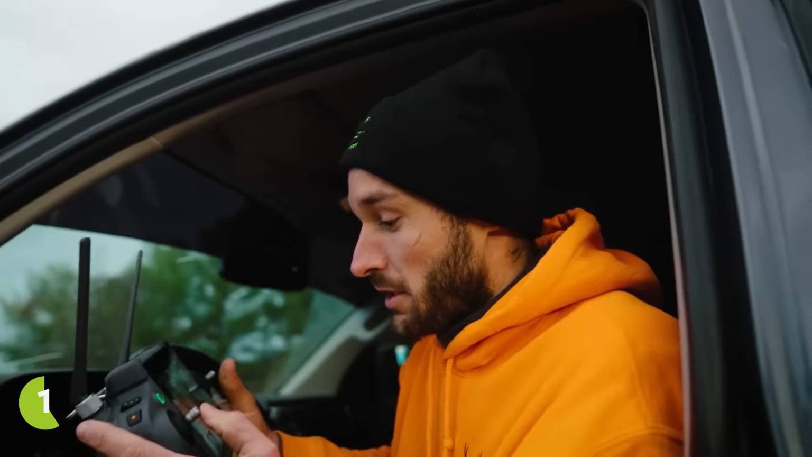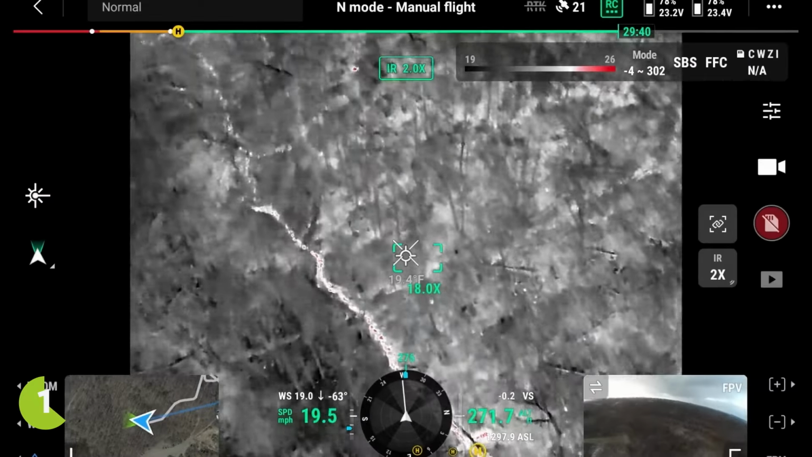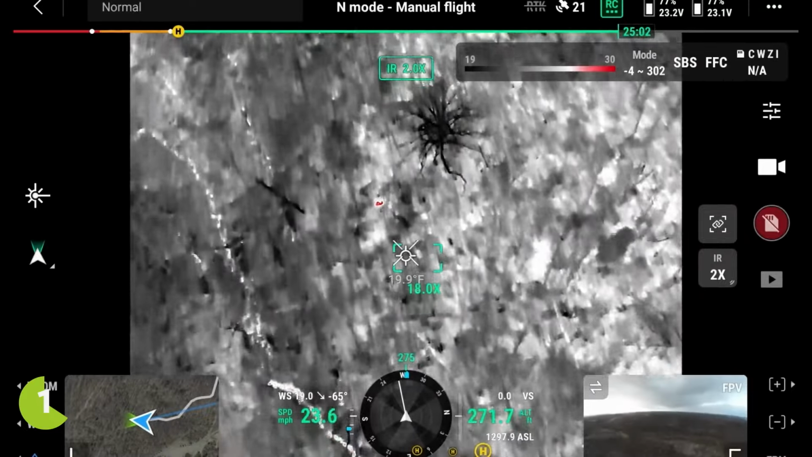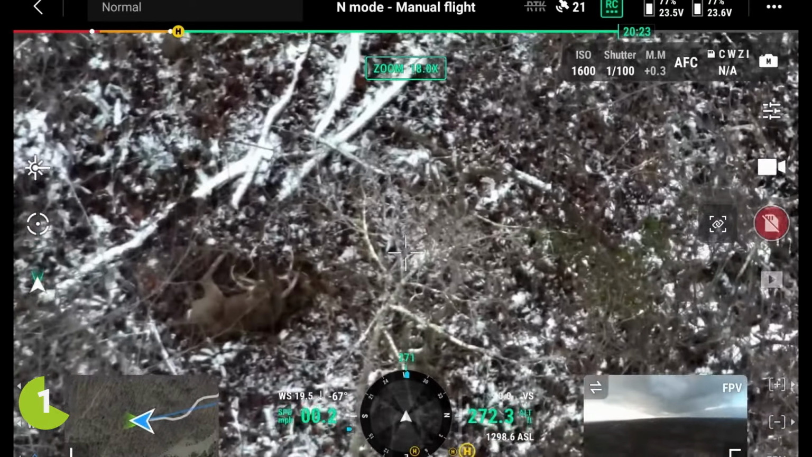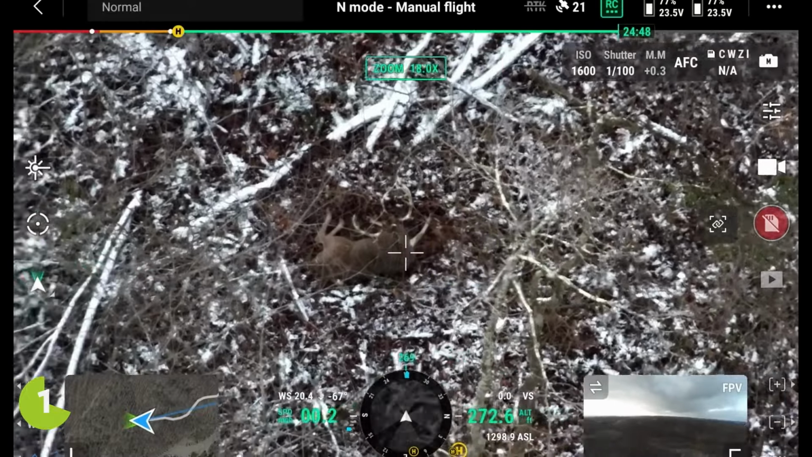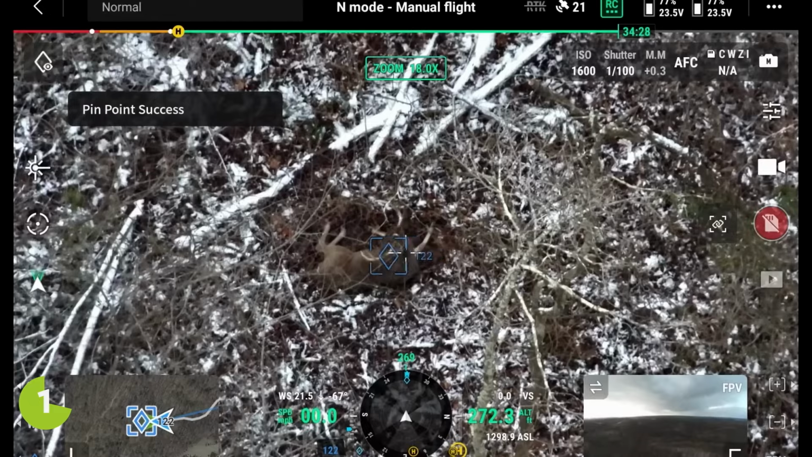Now we're gonna start searching the hardwood. When I do that, I broaden my search. Sure enough, there he is. Unfortunately, he's not a carcass at this time. He is still alive. Here's some deer. This is kind of where I was thinking he would keep himself. There he is. There he is. There he is. We found him. Boom. He's still alive, but he's dying right now.